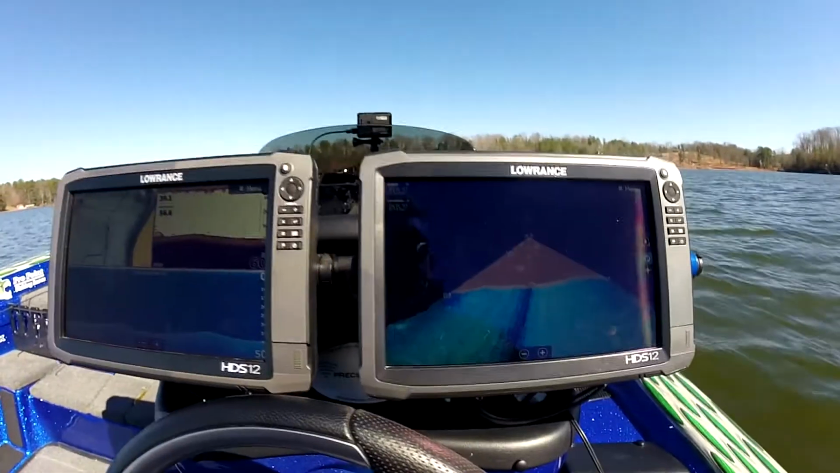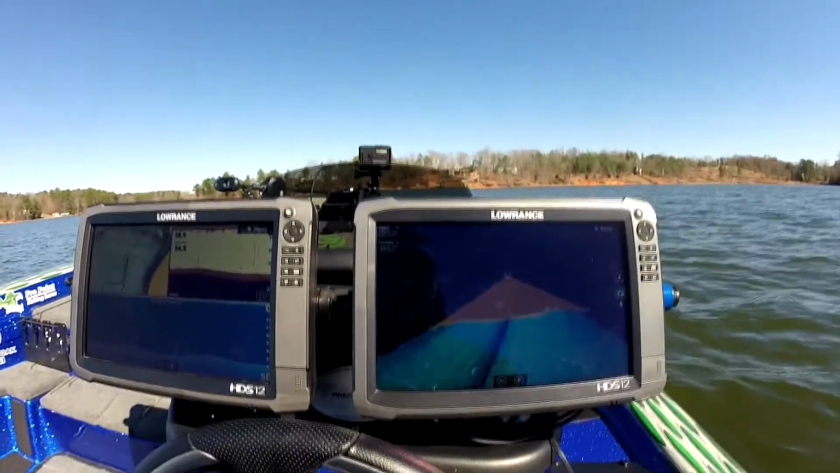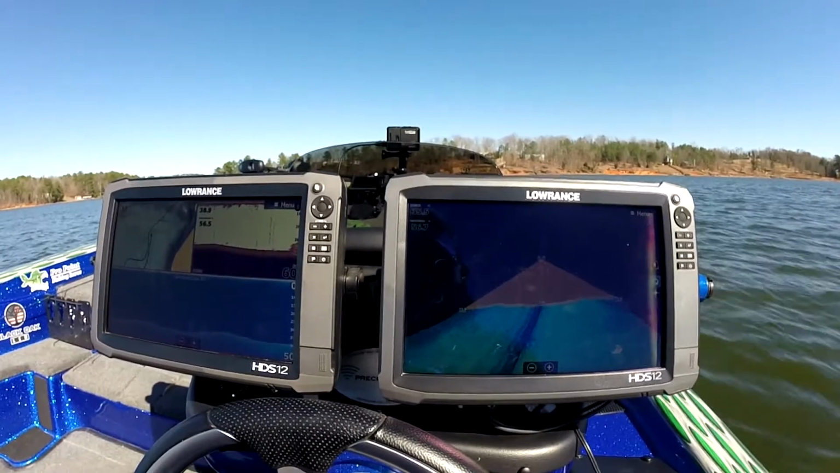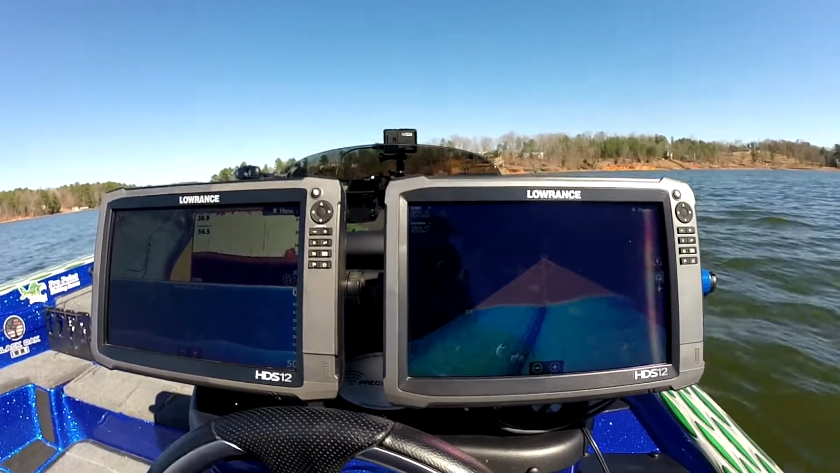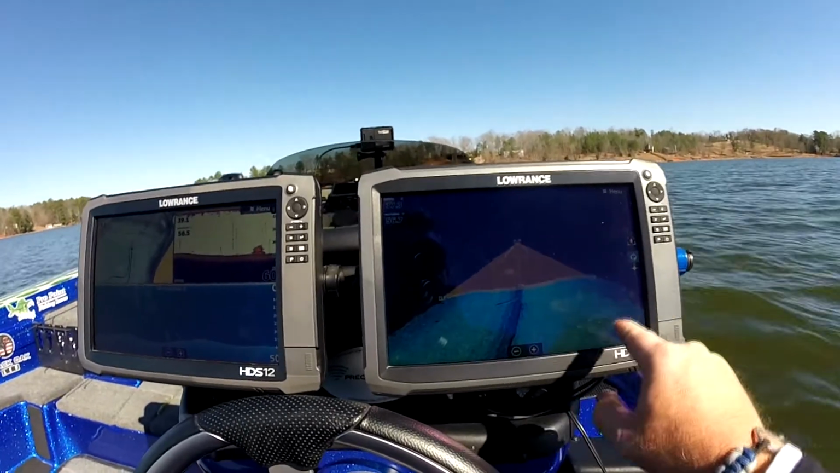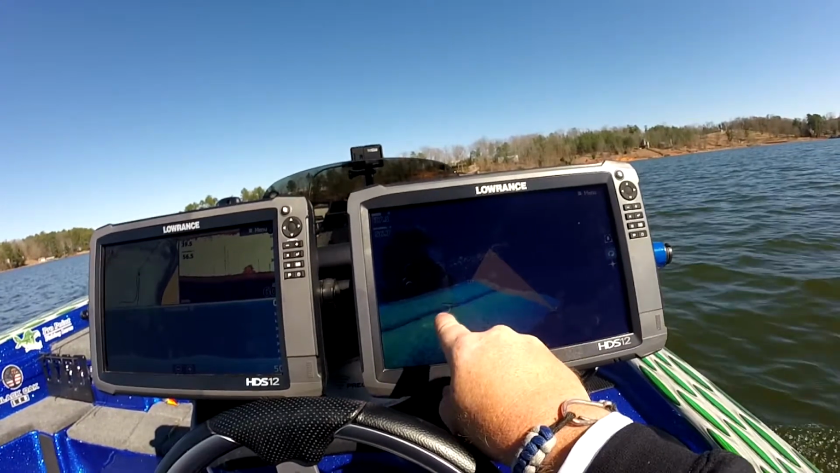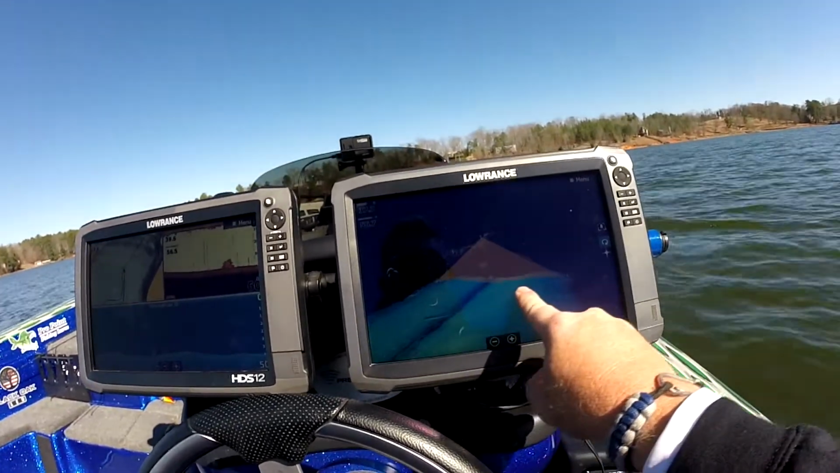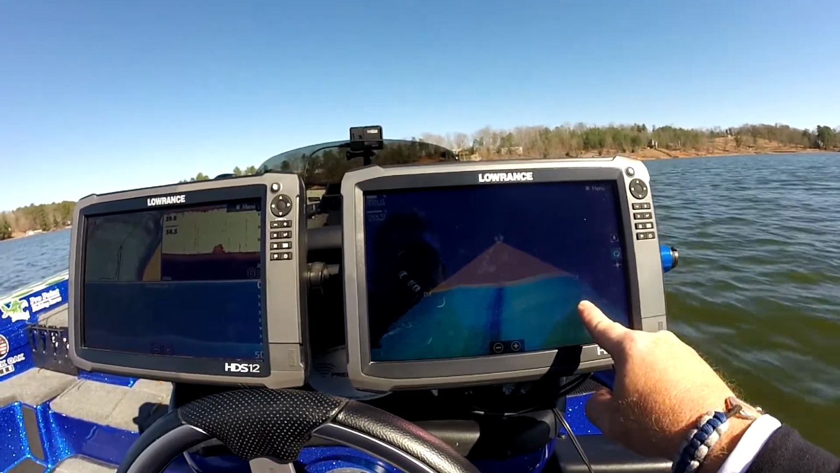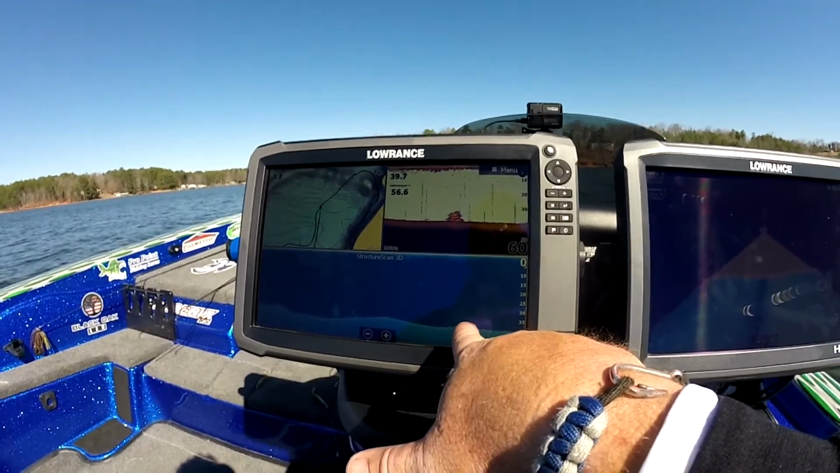I'm going to show you guys a little trick that I use all the time here, and I'll set it up for you so you can actually see pretty much the way I set my units up when I'm fishing a tournament. As you can see, you got a tree right here, you've got a hump right here. See the hump sideways? You got your tree laying there. You got your tree laying right here with the top of it right there.